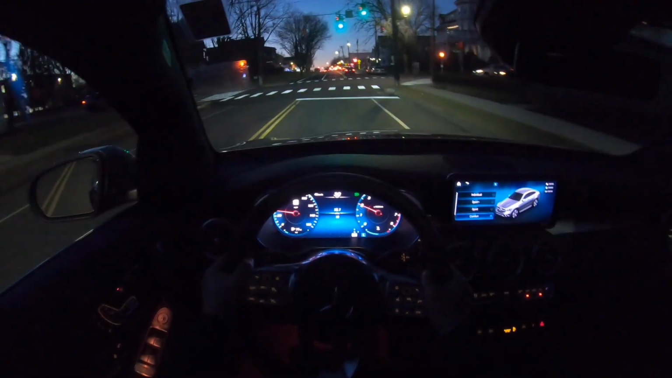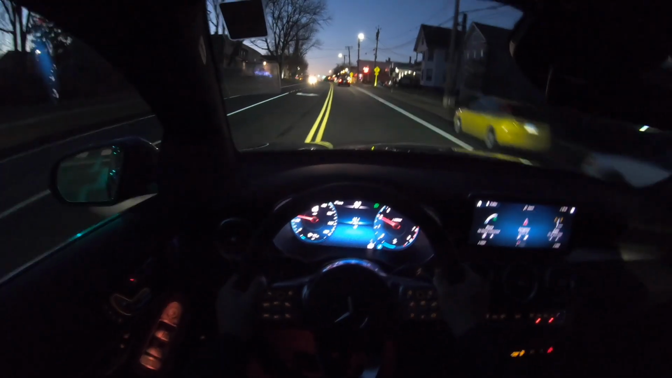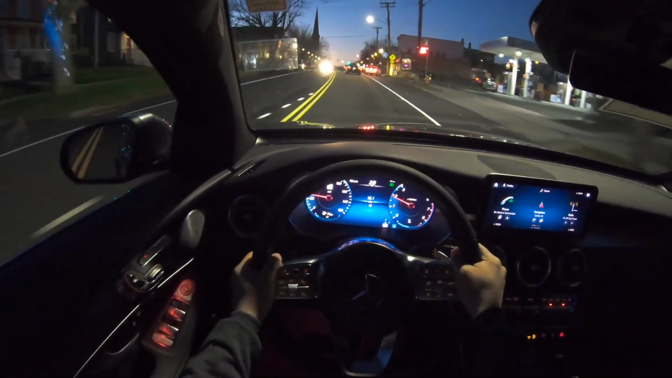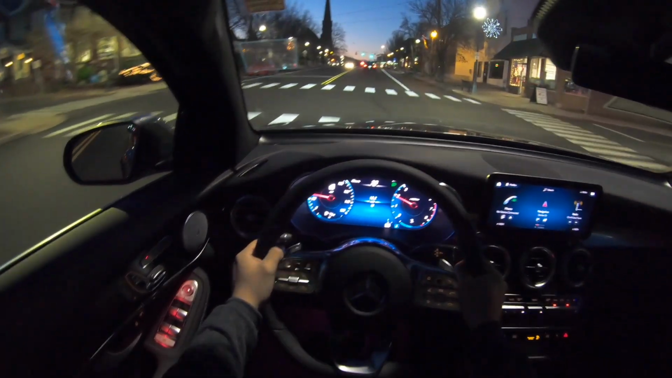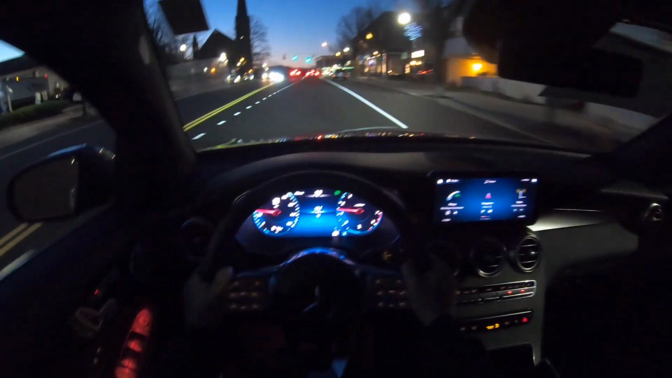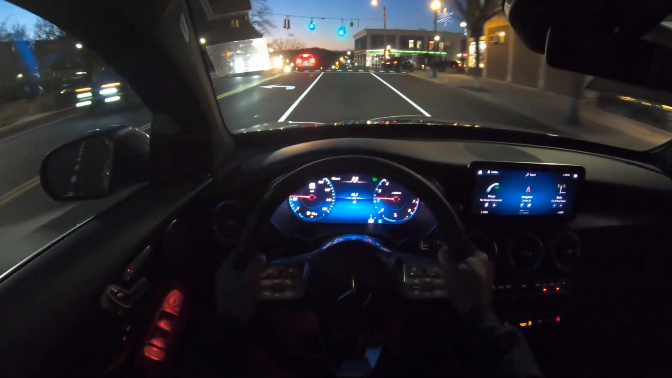So if you guys are interested in the fuel economy numbers, they are 22 in the city, 28 highway, and 24 combined. I think that MPG numbers are not that bad. I wish they were a tiny bit better. Of course, this is an SUV and it's high off the ground, so that's why the fuel economy numbers are not the best.